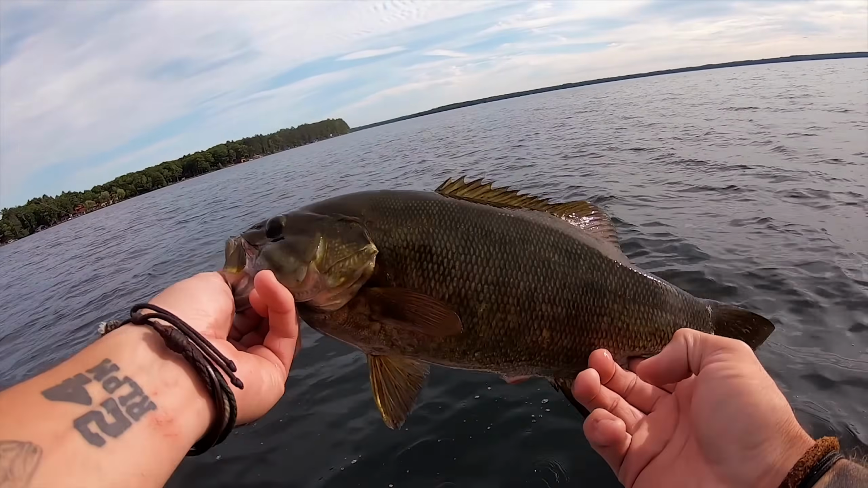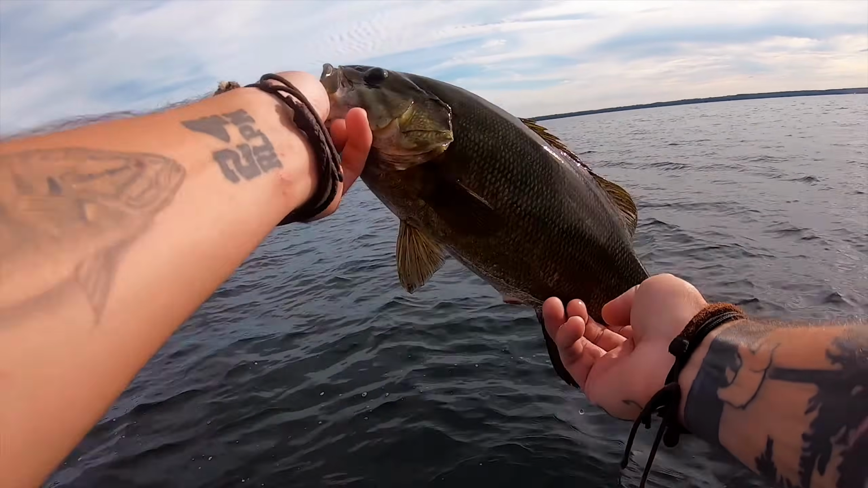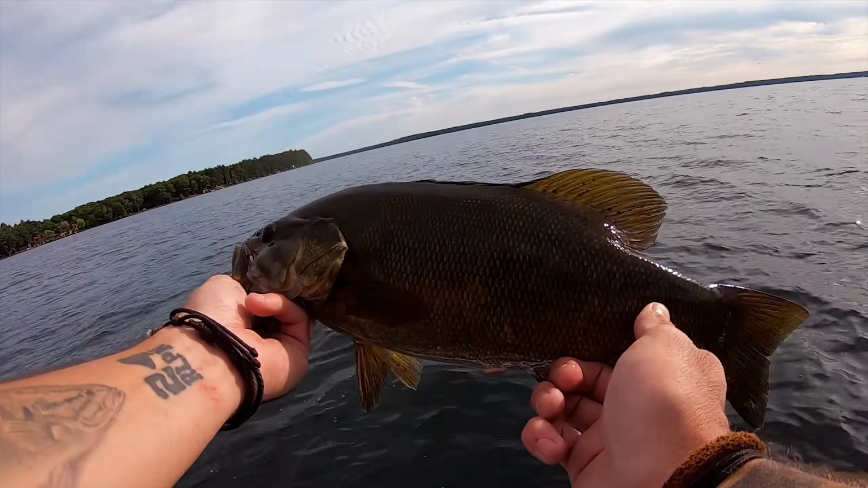Let's go. Not a giant by any means, but probably a good 2 1/4, maybe, actually probably 2 1/2. 2 1/2 pounds.